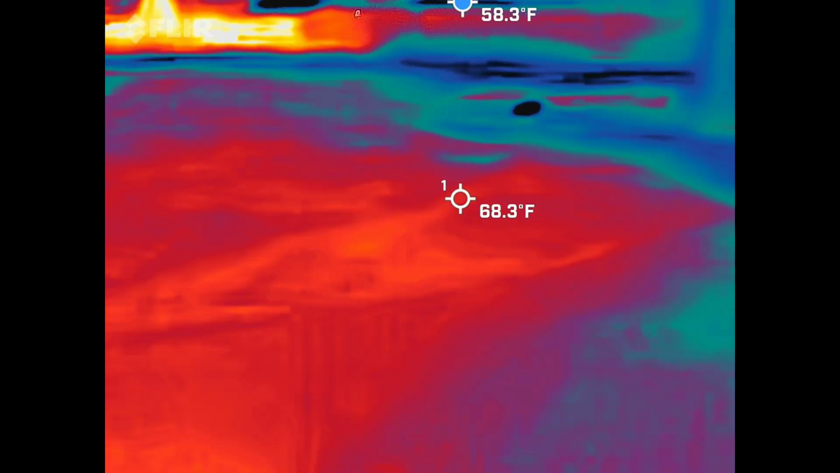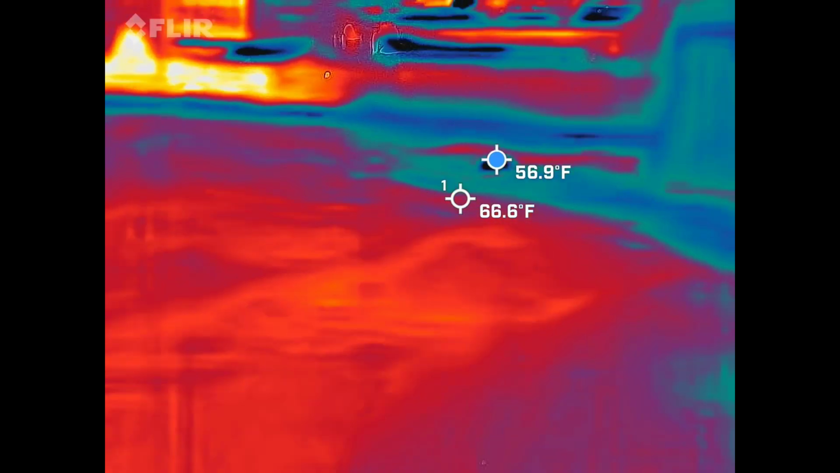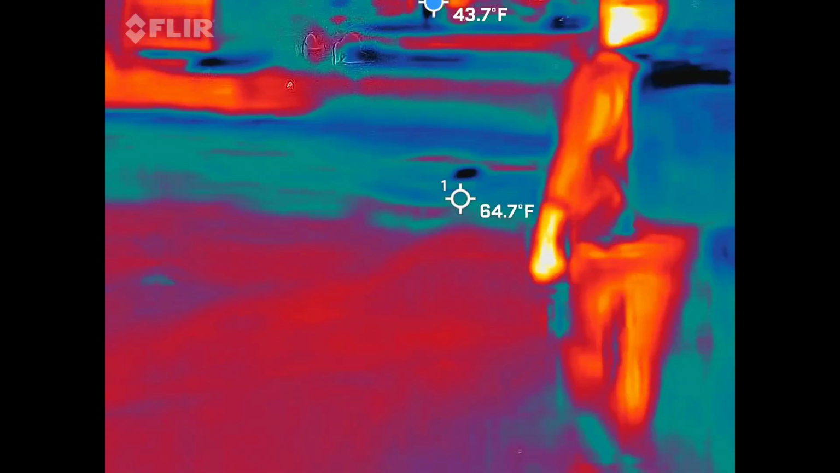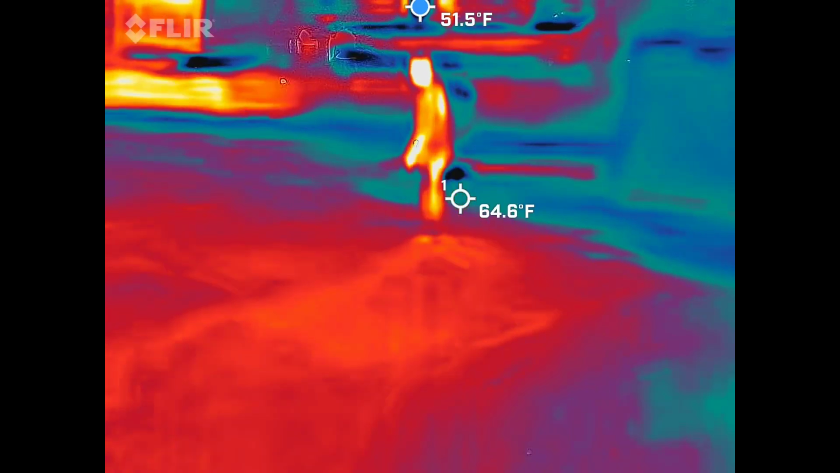Now for this space, the average is between 18 and 22. I see it on the ground. 57, right over there. So stay right where you're at. I'm going to try to go near it. There's a thing over there. Tell me when to stop.